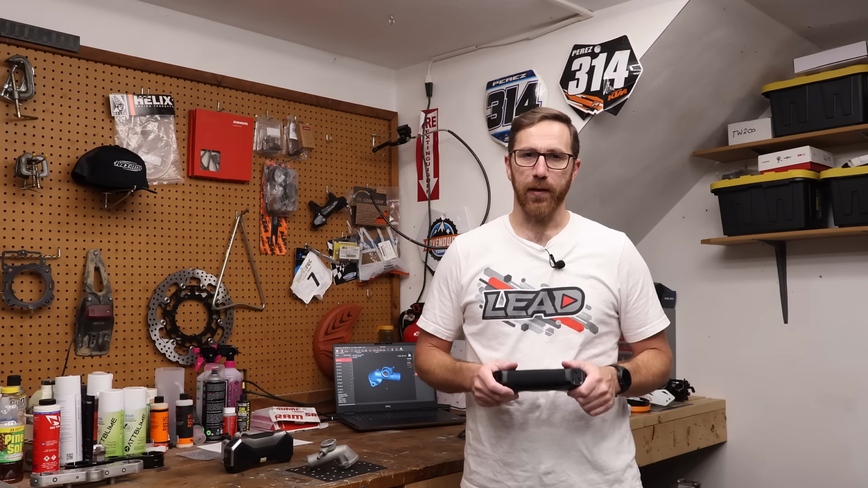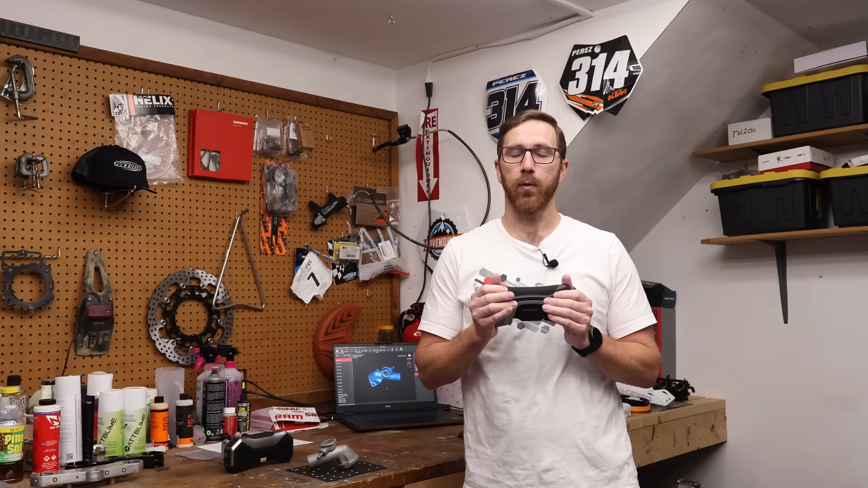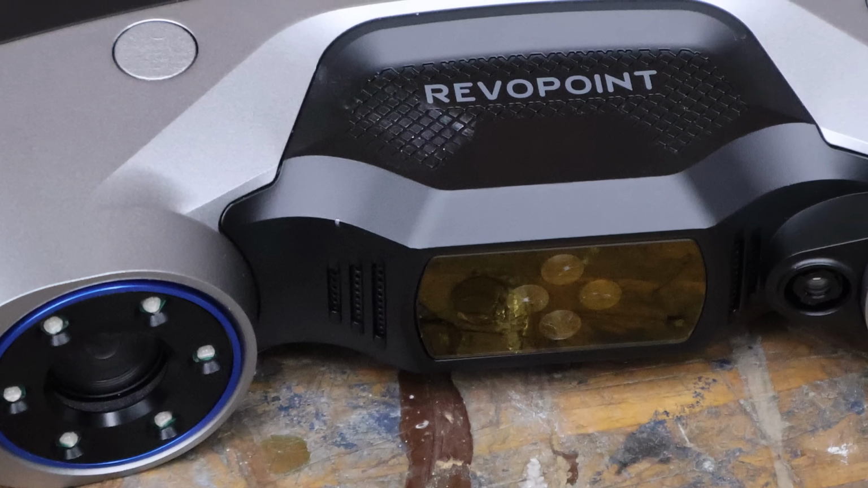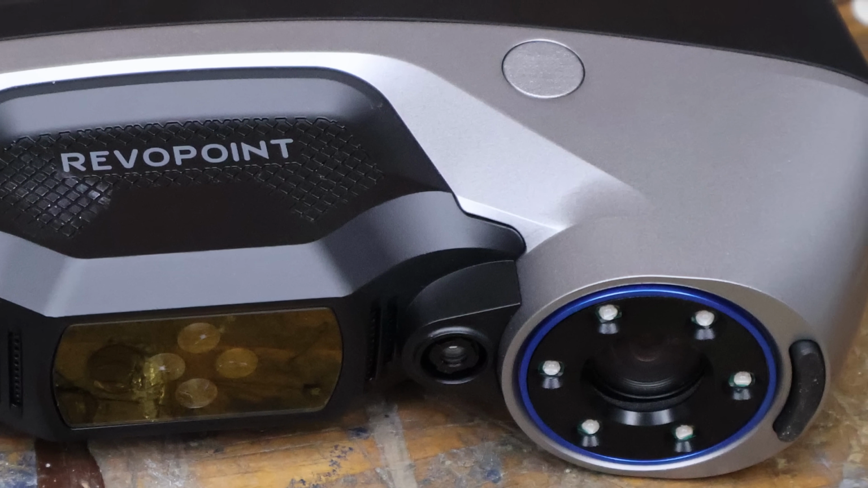Hey everyone, this is Matt with Learn Everything About Design, and in today's video, we're going to be looking at the brand new Revopoint MetroY Laser 3D scanner. Now, that was a mouthful, but stick with us because we're going to talk about this scanner, how it's different from the X, and there's also another version of this called the MetroY Pro.